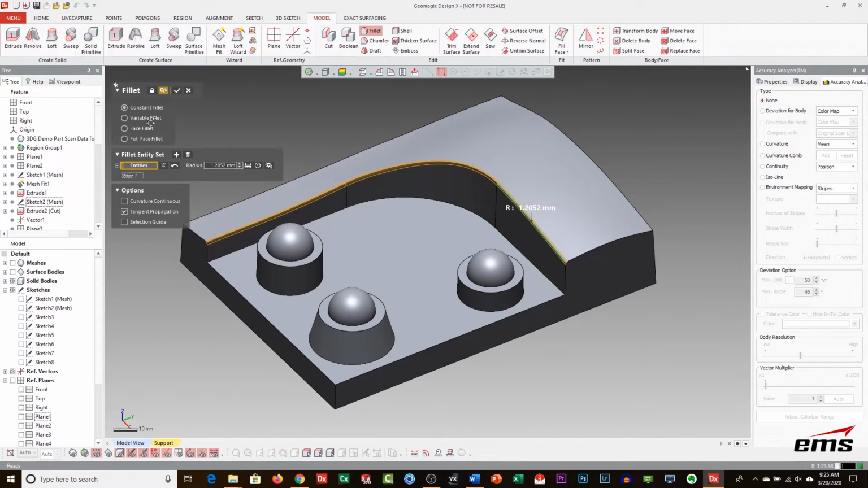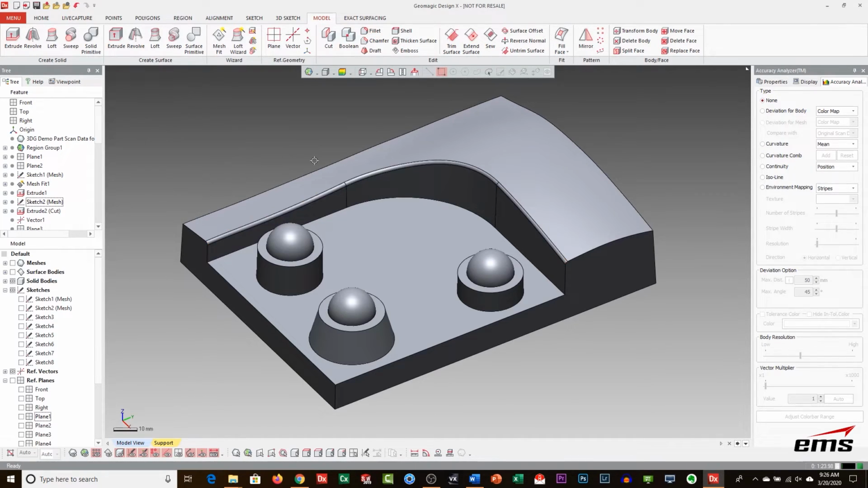And you can get into variable fillets, face fillets, full fillets, etc. And this can be a very handy tool. So now it's come back with 1.2052. I can say, well, I would guess the designer made that 1.25. So I can override it, but what's really neat is I can sample that data underneath to get that.